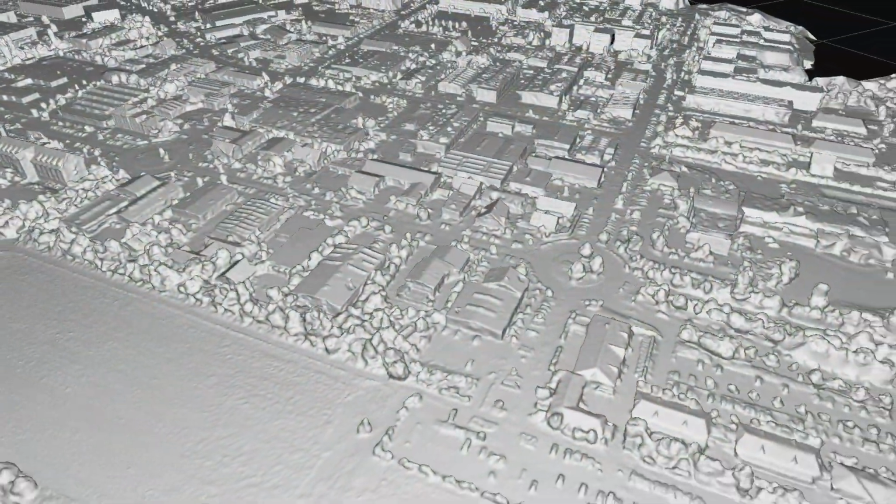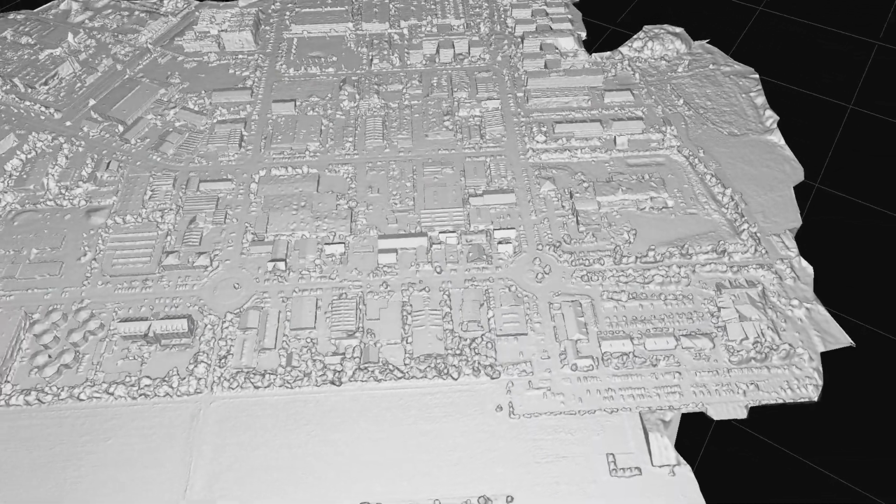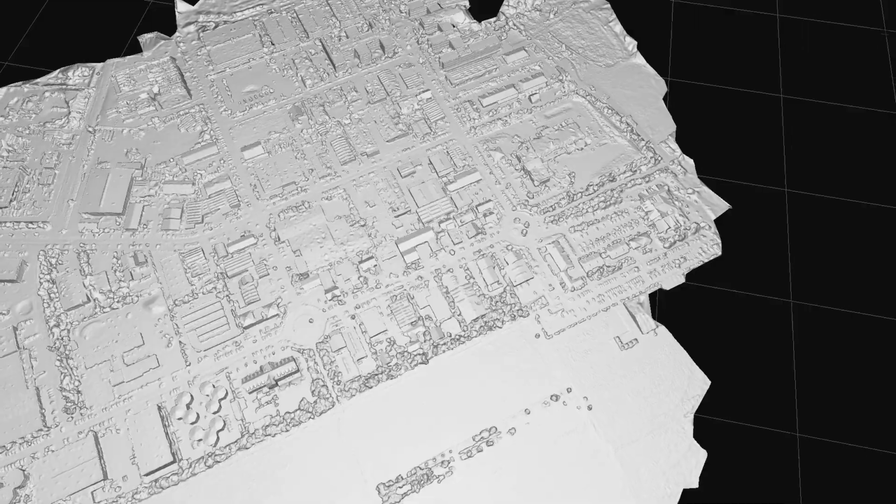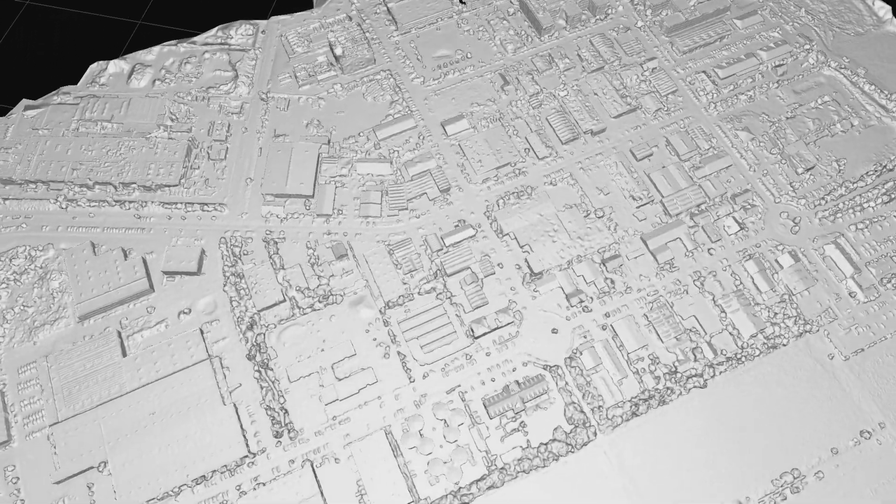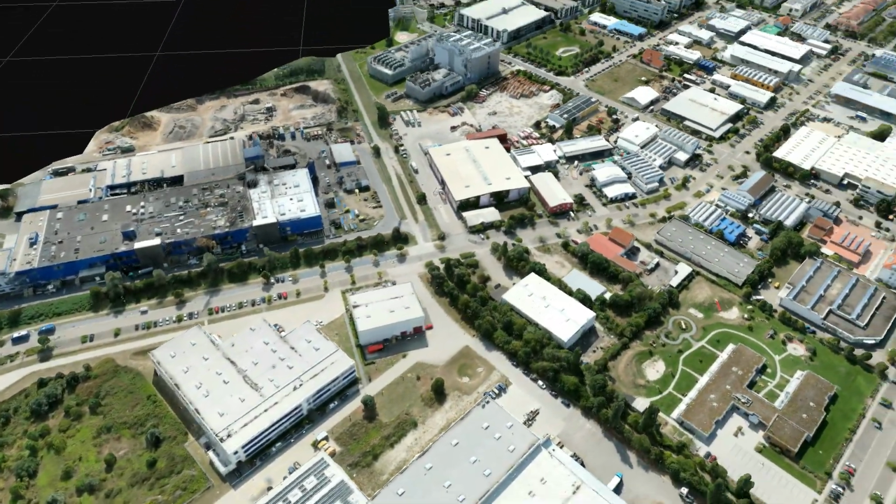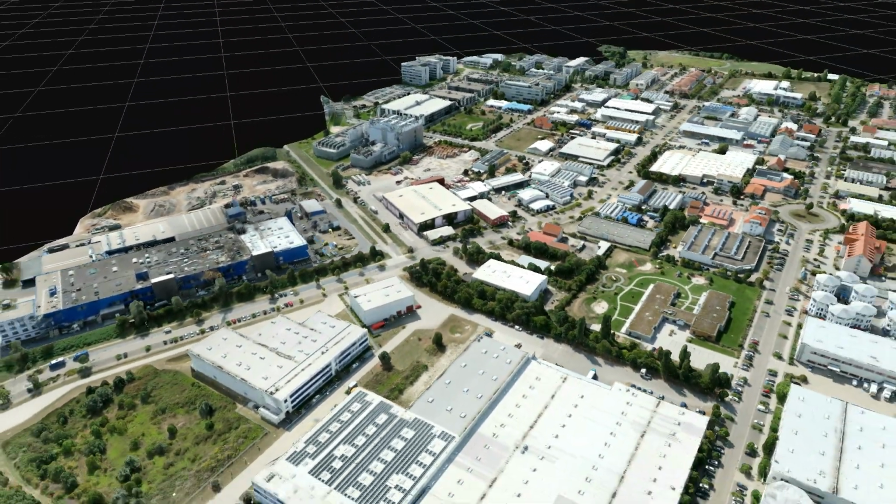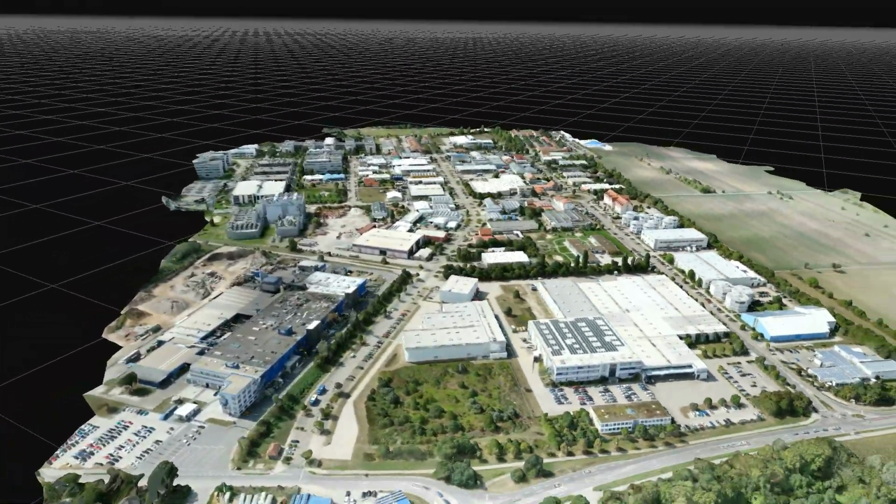That's not true. If you have enough well-shot pictures, you will preserve all the data. You can see how edges are very well maintained by our own technology, as well as all other details, such as solar panels and whatever. So this is another photogrammetry example, but still a pretty good one.